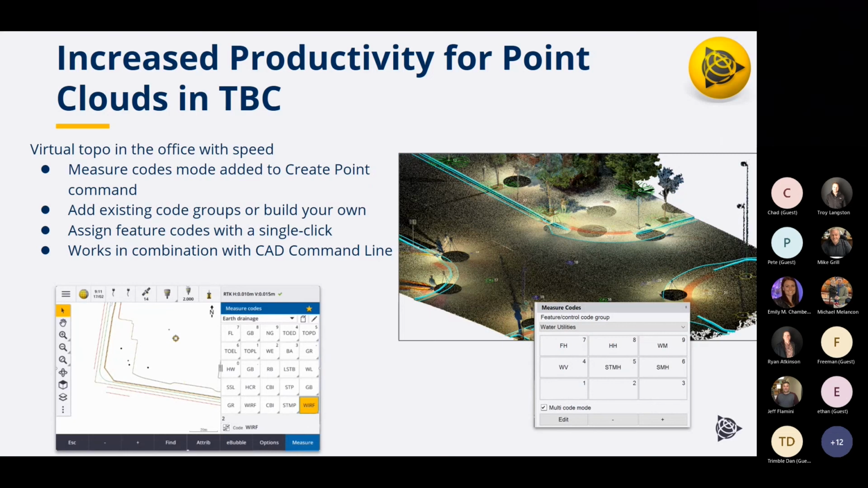Virtual topo in the office with speed. This is that increased productivity, being able to measure codes using the create point command, again in Trimble Business Center. You can have a code group like you would have on the data collector and go through and pick out points from the data set. That's what we're calling virtual surveying, and this works really well in combination with the CAD command line.